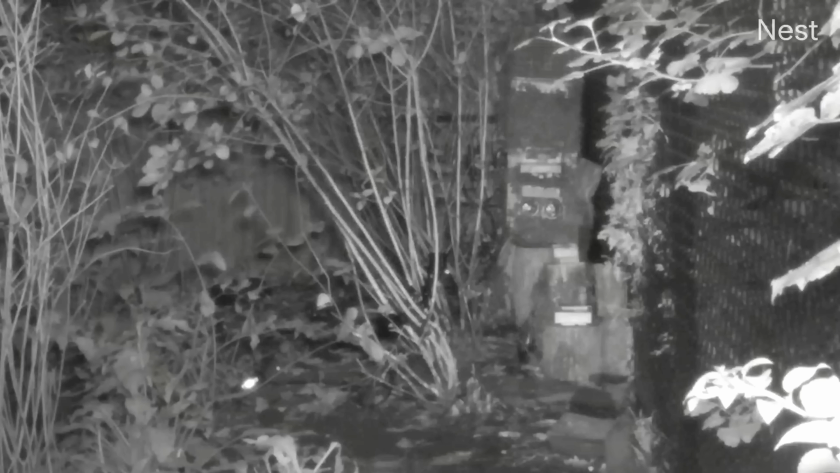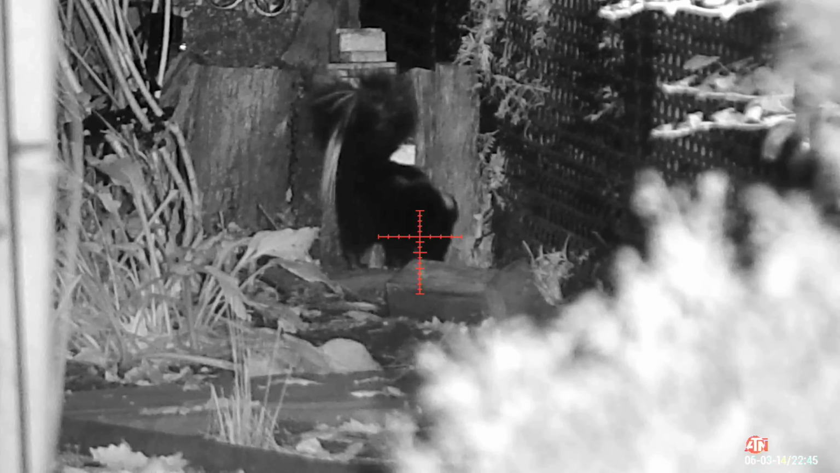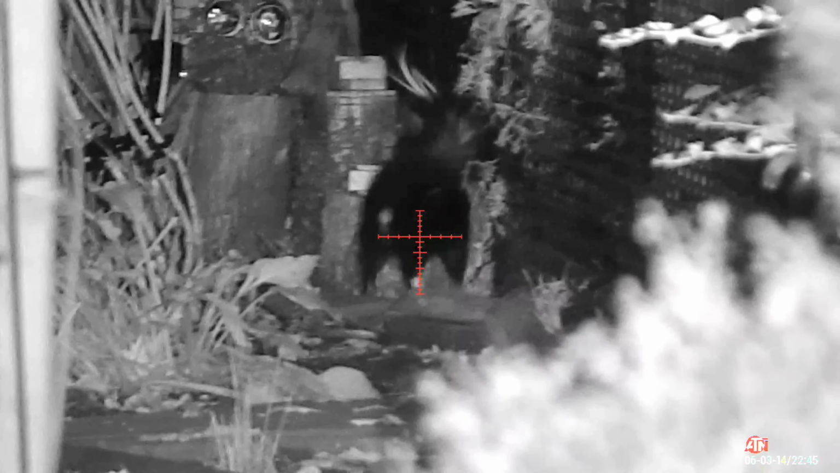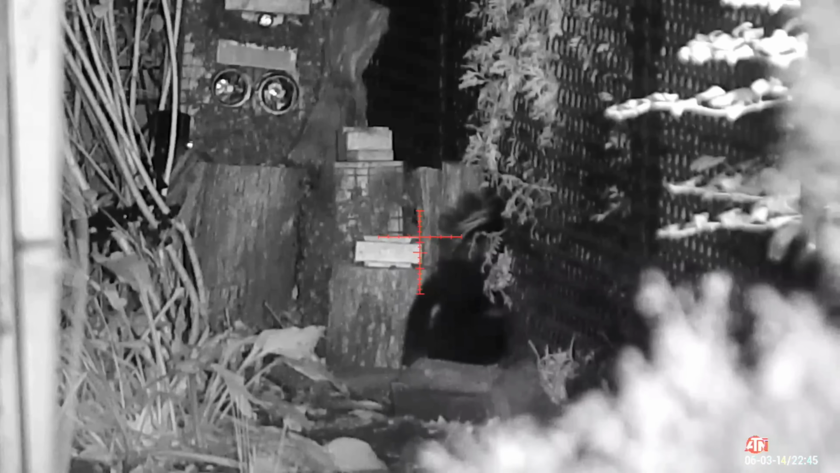I got a text from my early warning security camera system that it detected movement in the table for one. Sure enough, old Stink Eye was out there. So just as I was pulling the trigger here, you'll see it turned and kind of quartered, and it almost gave me the old Texas heart shot. What happened though was I was able to sneak an 81 grain JSB just behind its ribs, straight through the vitals and out its chest. It does not get any more humane than this.